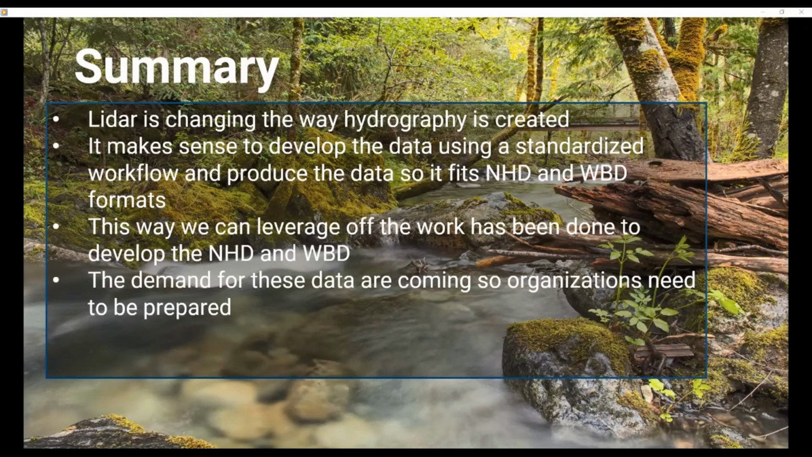As LiDAR rolls out across the whole of the state of Wisconsin, everybody's going to be generating hydrography from these data sets. And so coming up with a plan on how the state steward, how the individuals want to manage those data is pretty important and timely. Because without those discussions, you'll find that everybody will be creating their own hydrography, and once they've created their own hydrography, there will be very little interest for them to change it to a state standard.